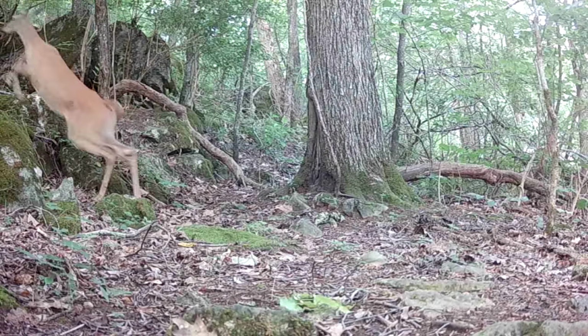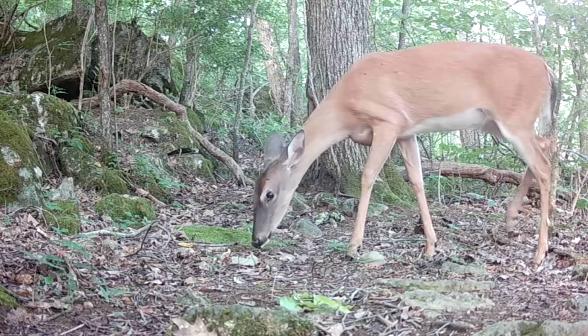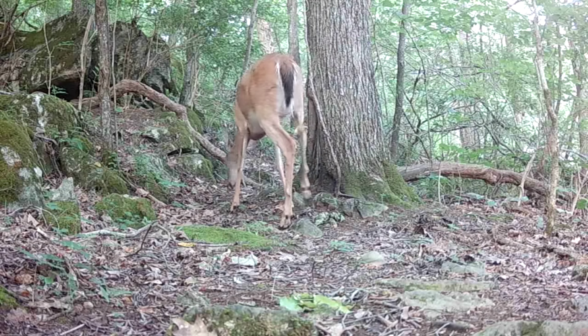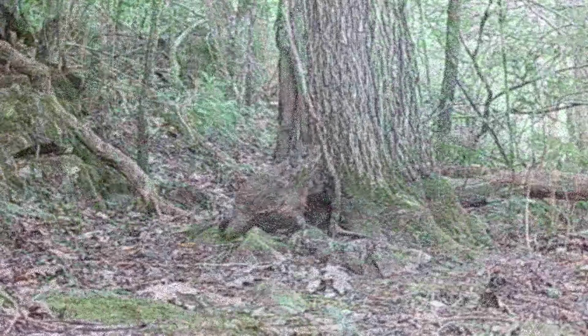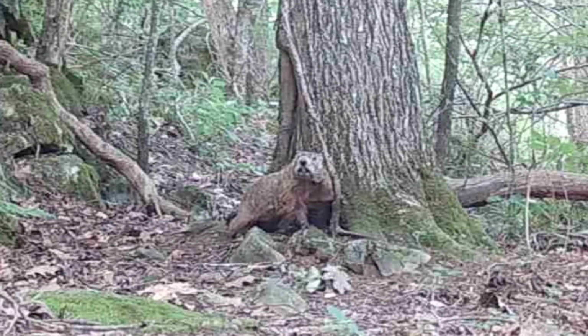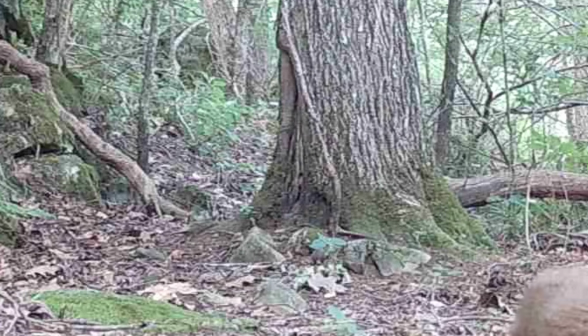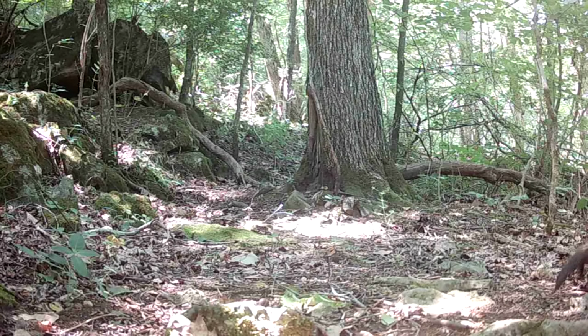And at the tree, the deer just browsing through. The doe. These are probably yearlings. But there's old Dirty Dan. And he comes. He's moving on, packing leaves, I guess. Coming and a-going.